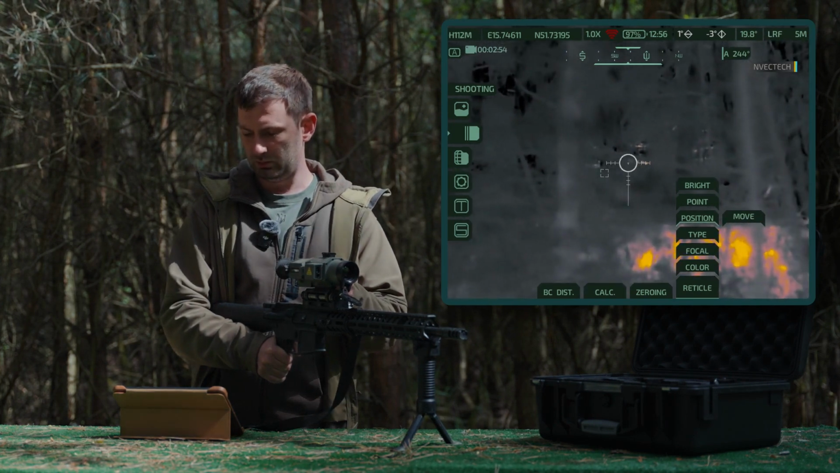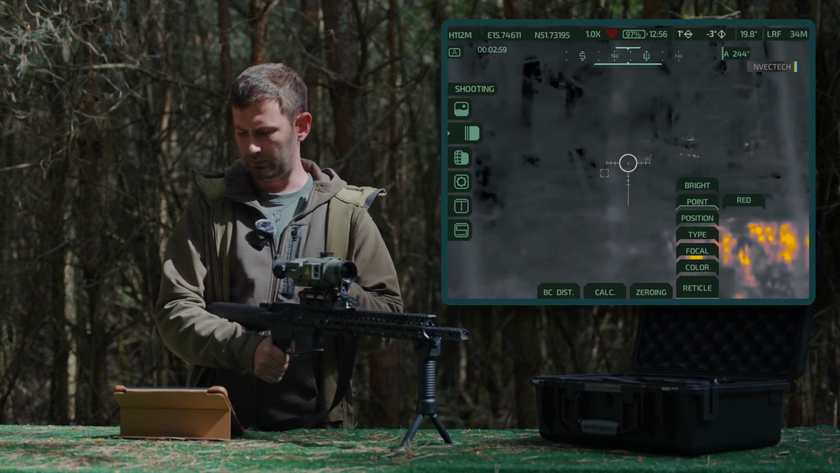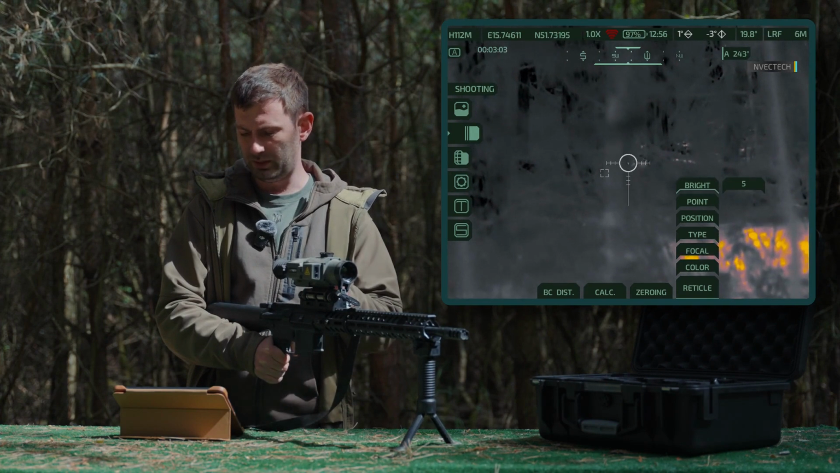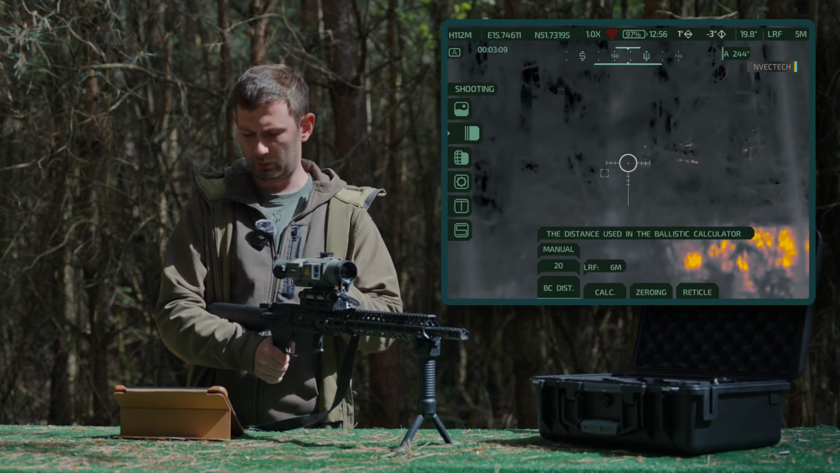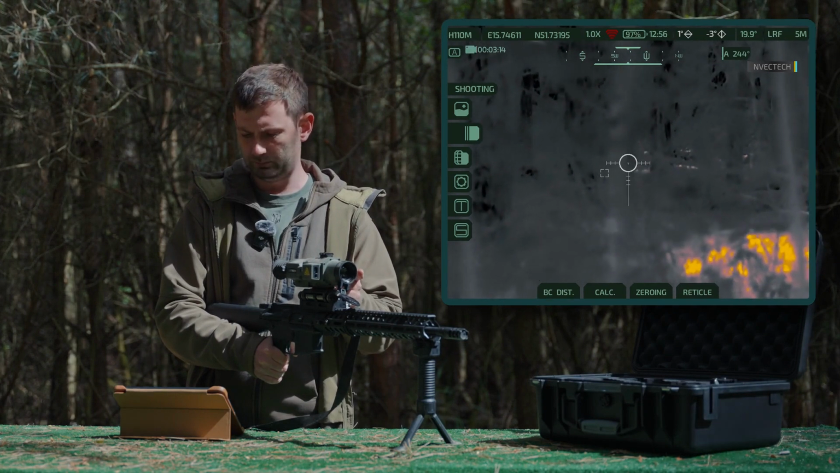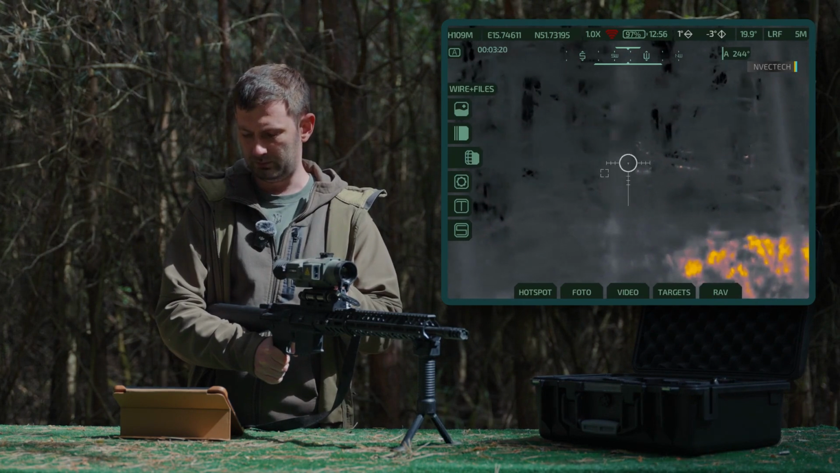You can set the reticle to remain static or allow it to move during zeroing. Next, you can choose the color of the aiming point and adjust the brightness of the reticle itself. To exit this menu, simply move the joystick away from yourself, and you exit to the main menu and can continue navigating.